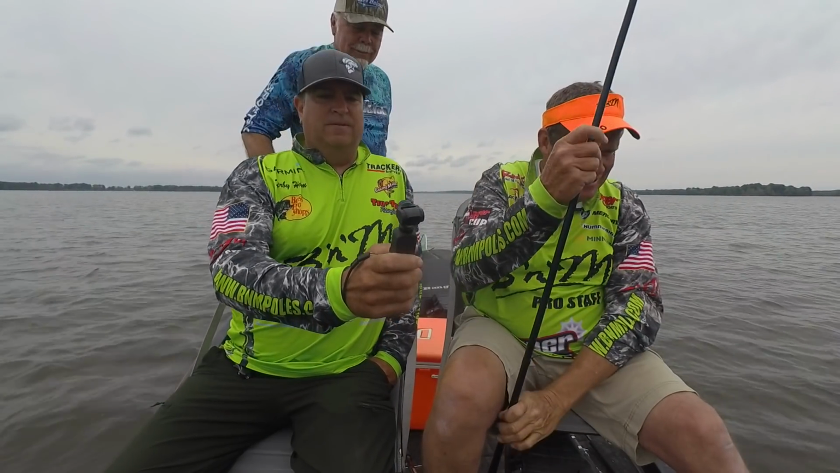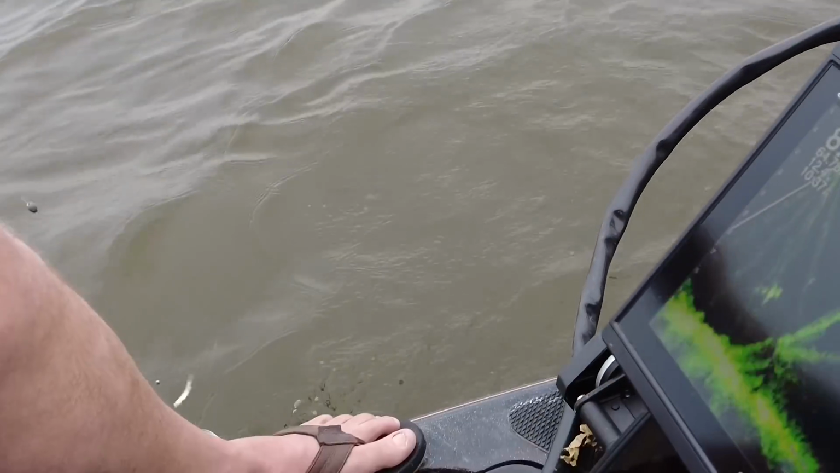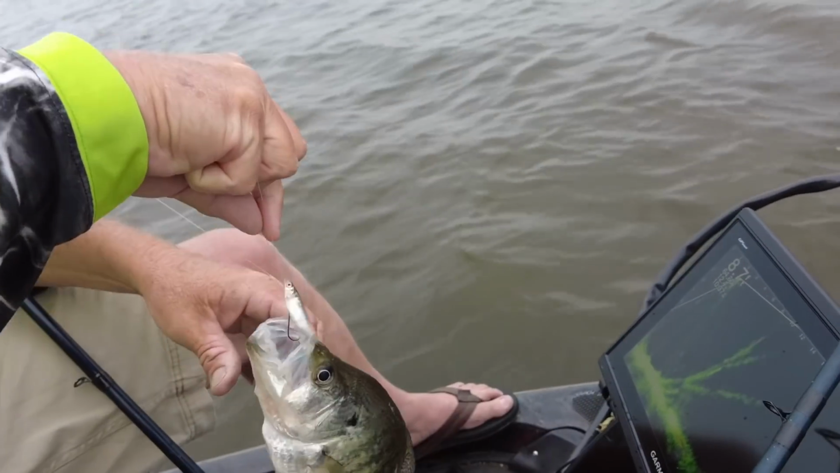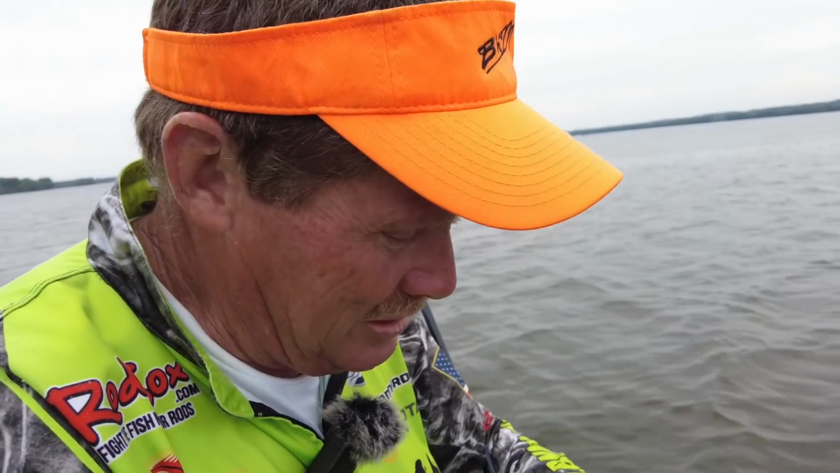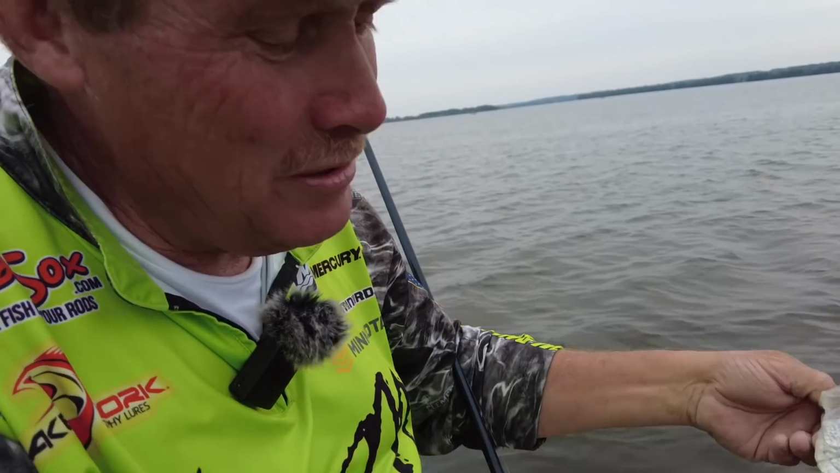Taking the pole apart. Reeling the fish in. Bring that fish in. Man, Steve, whatever works is what you got to do. If you got to take your pole apart, I can do it, if it works for you.